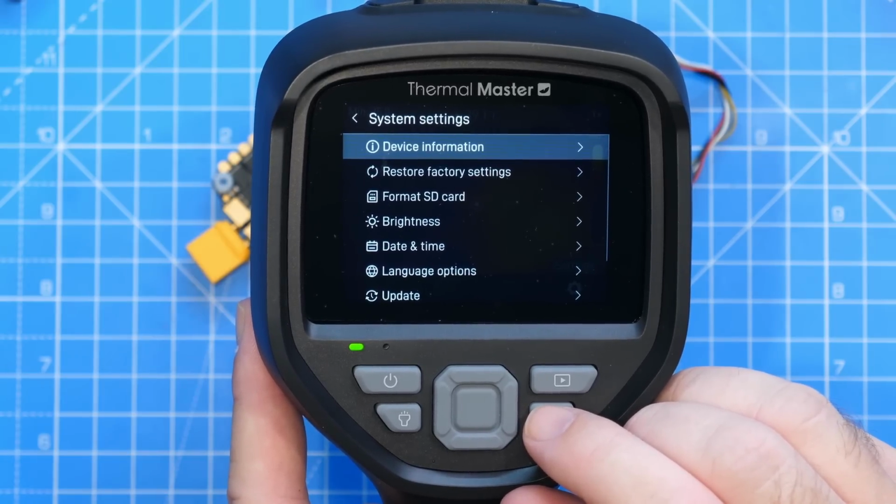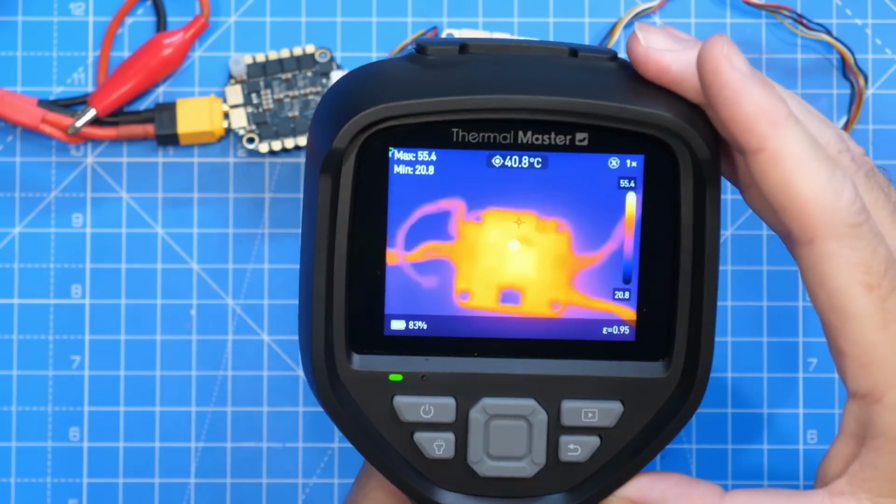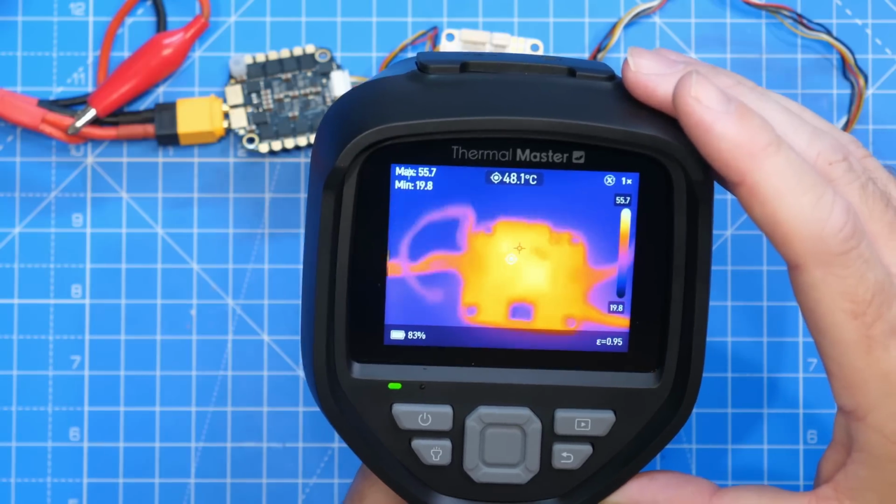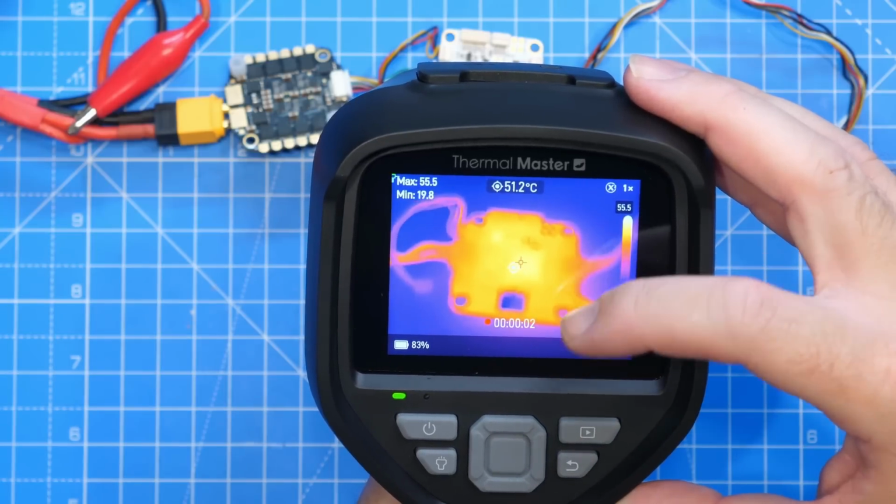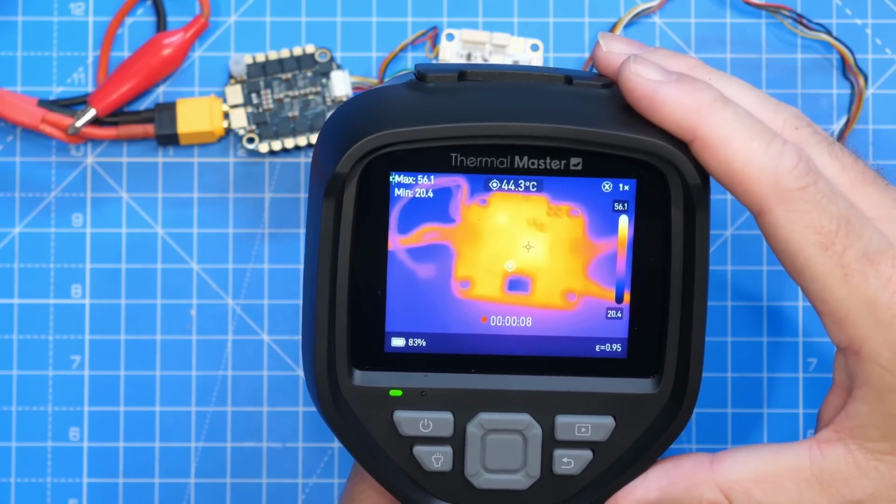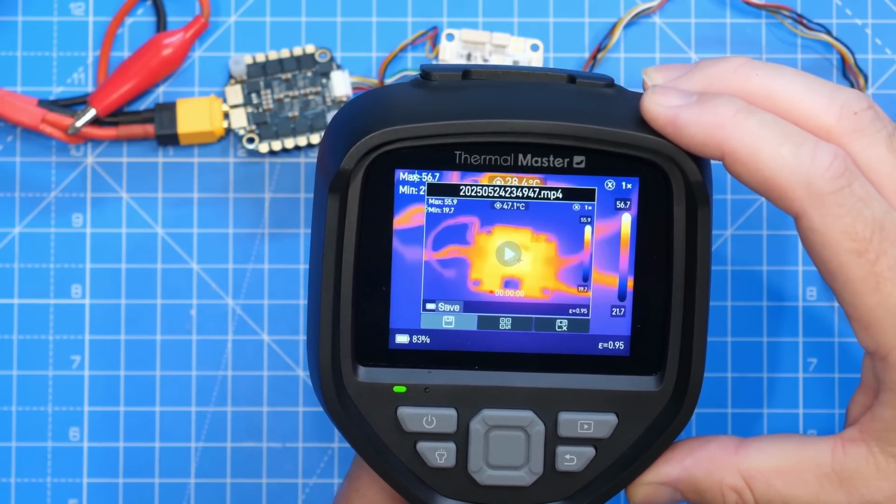firmware updates, etc. Now, as I have mentioned, this unit does have the ability to take stills or record video. So for instance, if I just show that and then click the trigger, it'll then capture a still, which it will then save onto the SD card. If I want to record video, I can press and hold the trigger, and that will then kick the video recording in, allowing us to record that directly to that onboard SD card. And as I've said, you can see that's recording there. You don't have to hold the trigger to allow it to keep recording. And then when I'm finished, I can simply press it again and it will stop.